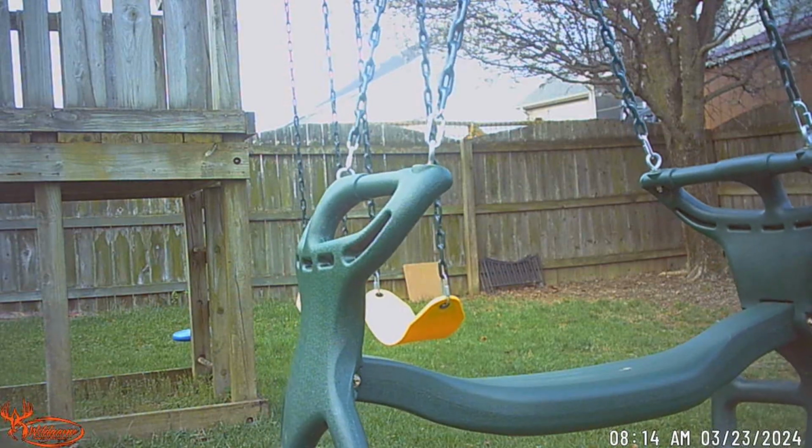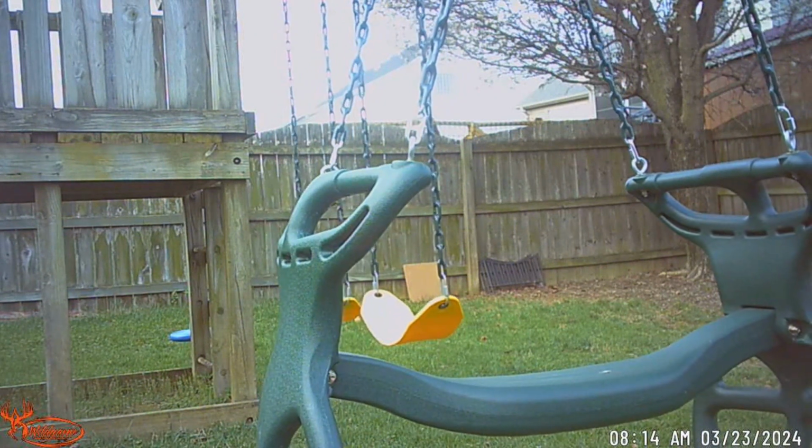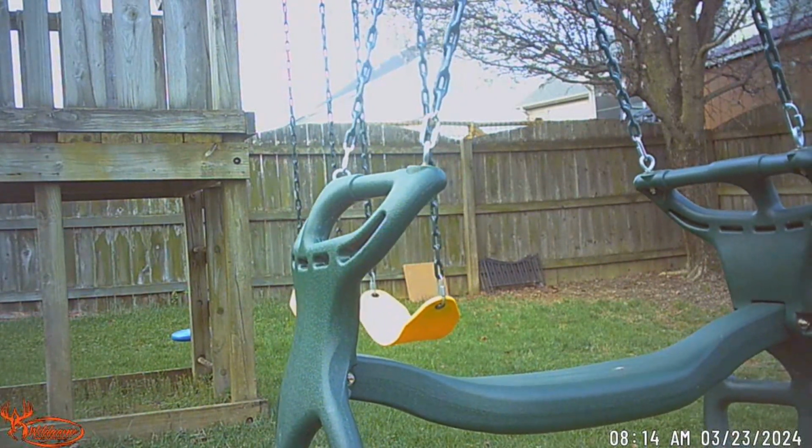And finally, here's some videos that it grabs there too, looking at some swings blowing in the wind. That's really close, probably about 2, maybe 2.5 feet away. And then this one is again the chicken coop. I don't know what it was recording. Maybe that little leaf there in the grass.